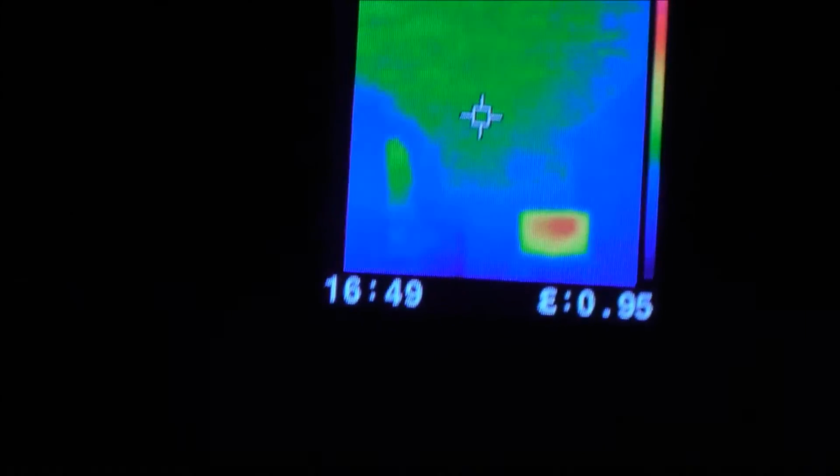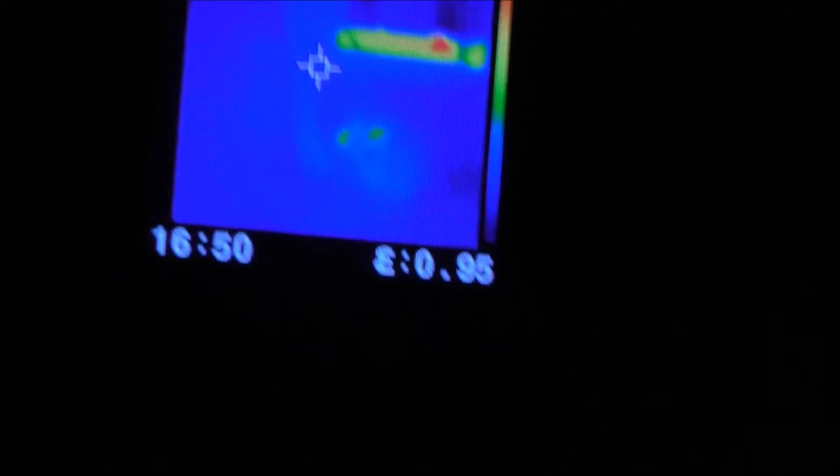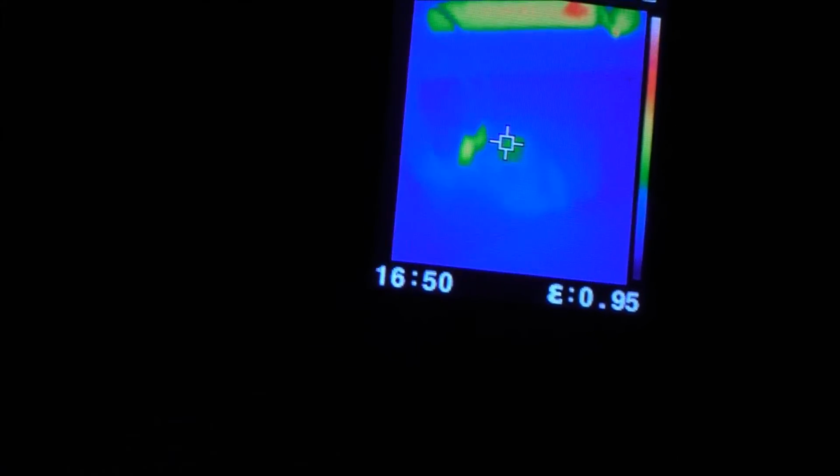The TV's warm. And probably the power pack as well. The power pack's warm. Boxy box is warm. And the battery power pack, yeah. So Stu wanted me to do this, but I can't really. I need to pick a day where there's like no traffic type of deal.